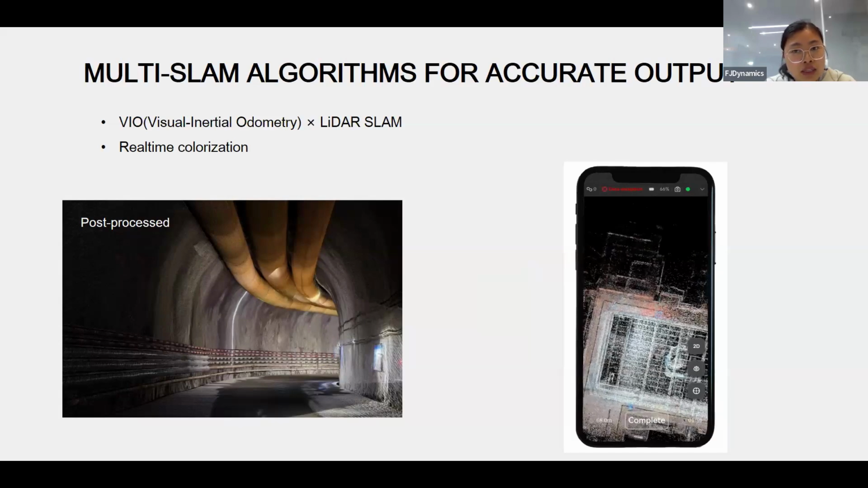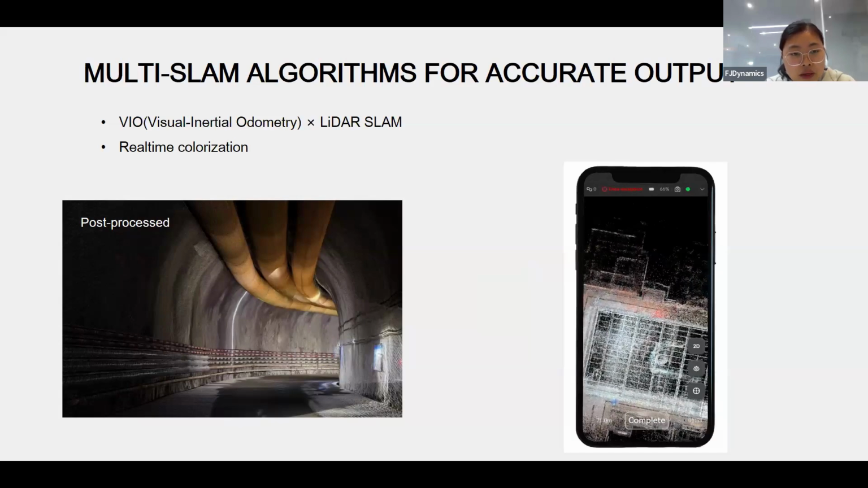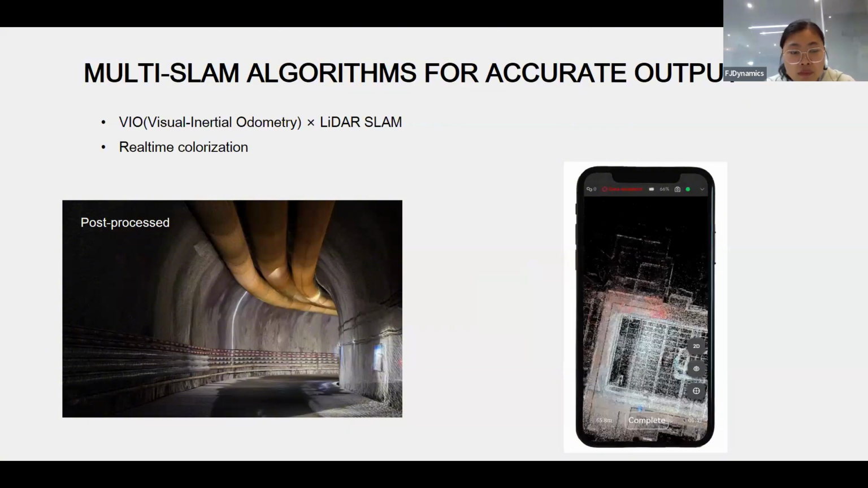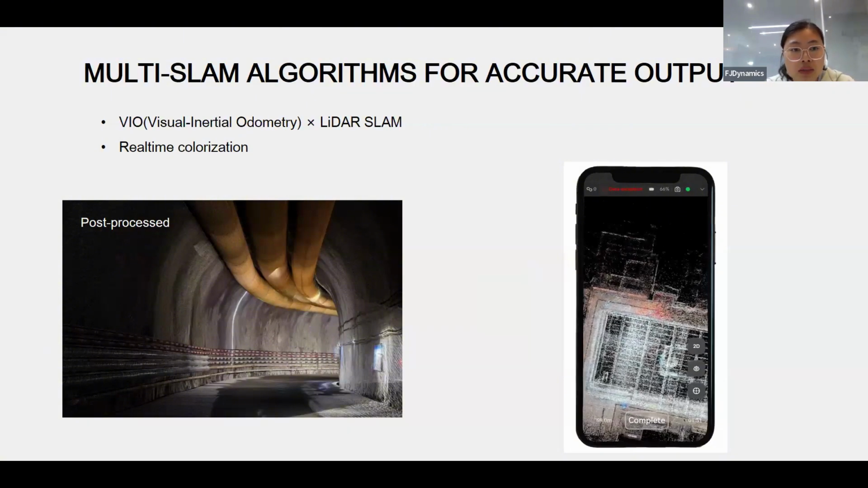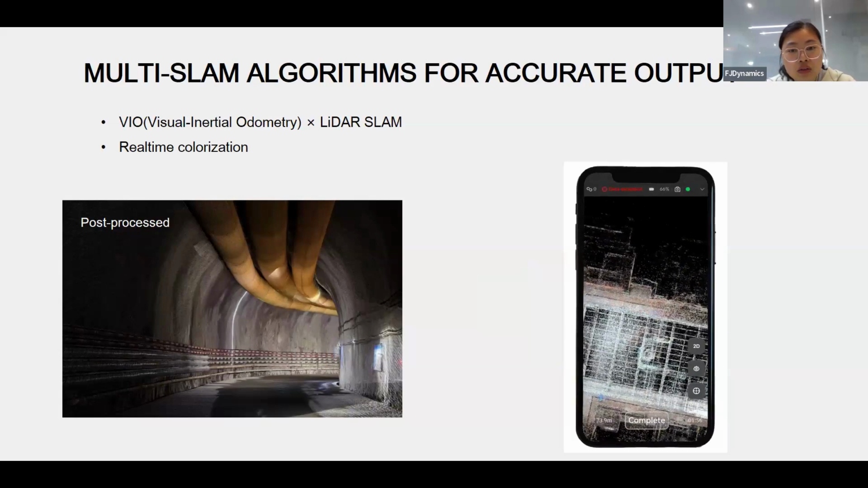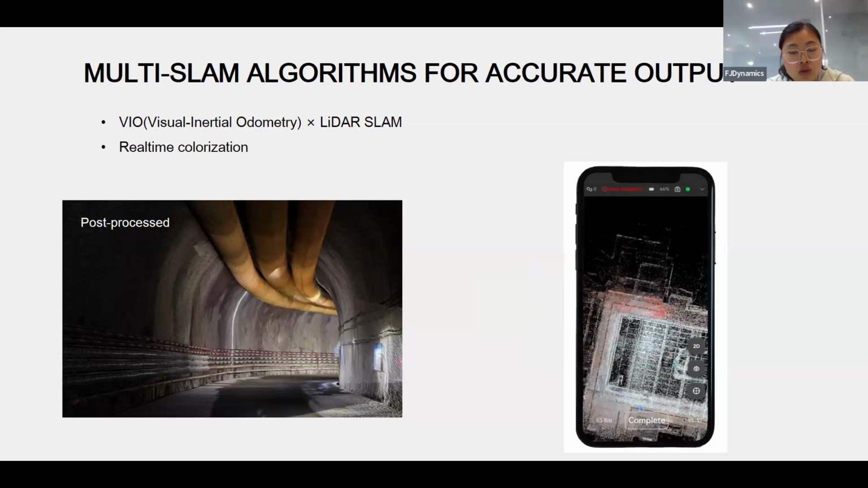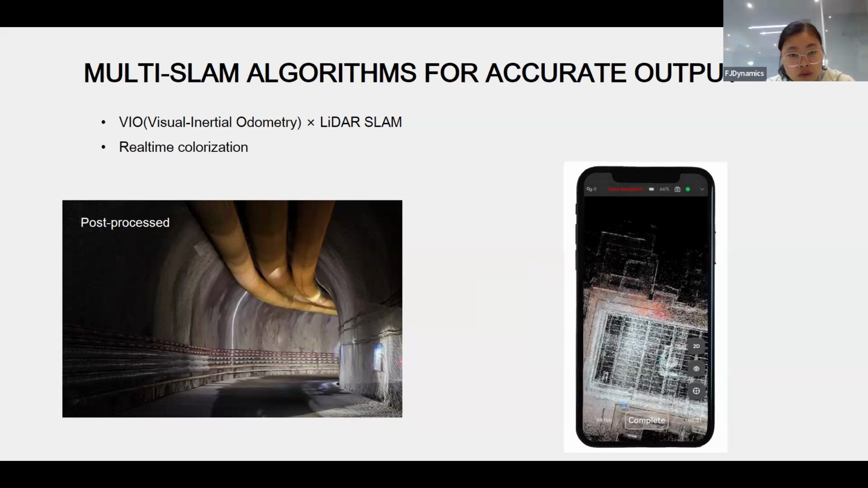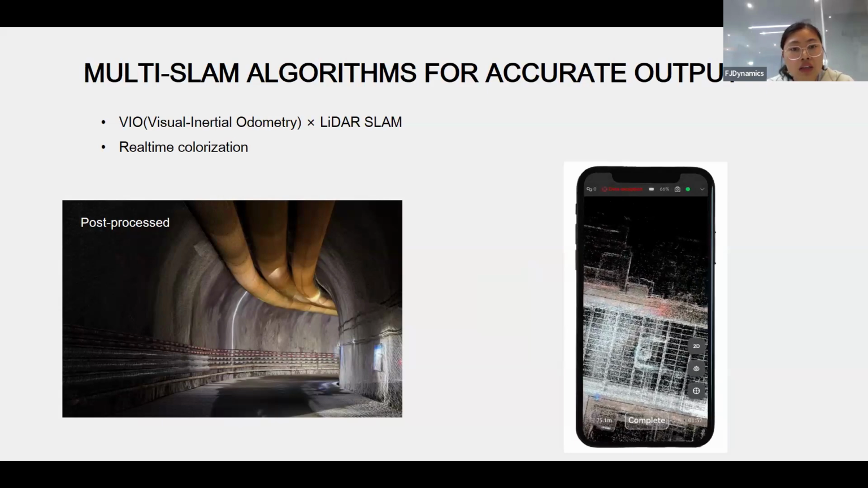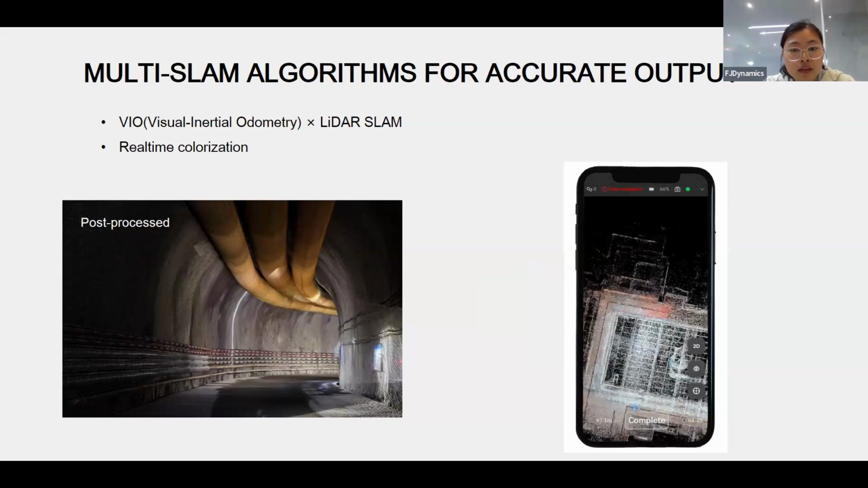So it enables the S2 to have stable performance in featureless and even challenging environments. Another is that it can do real-time colorization on your mobile phone, so you can see every detail in real time.